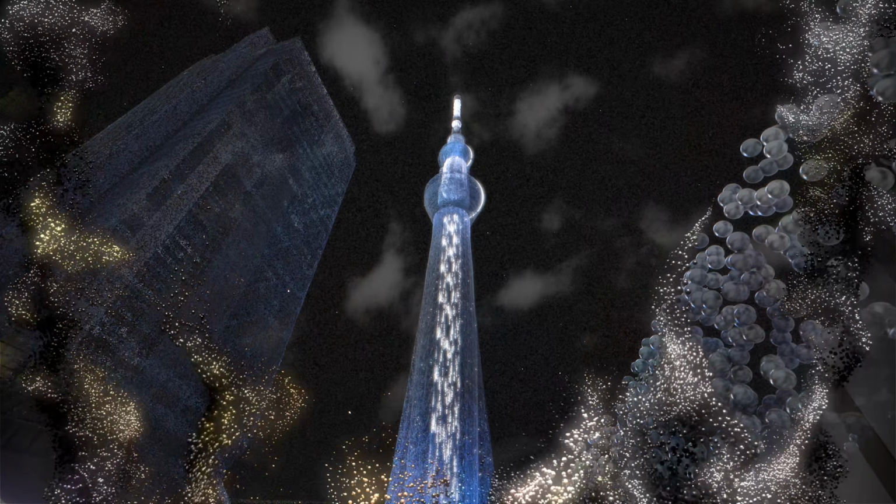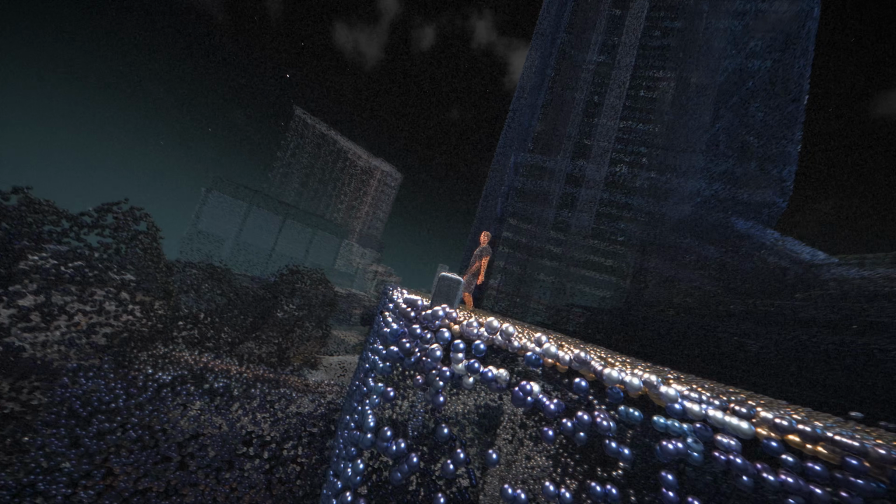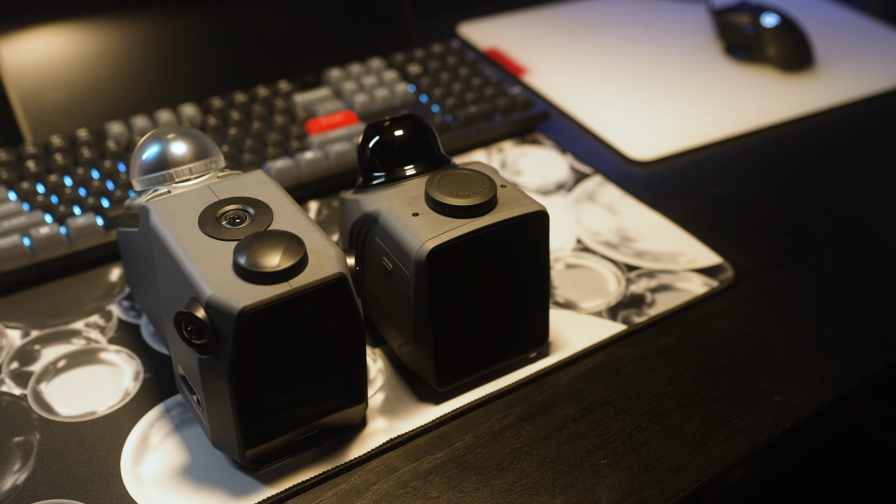When I work with point cloud stuff, I'm culling down points anyway. The amount of points don't necessarily matter. What matters more is the accuracy of the points. So between the Raven and the Eagle, it's the same accuracy, so that's still good.